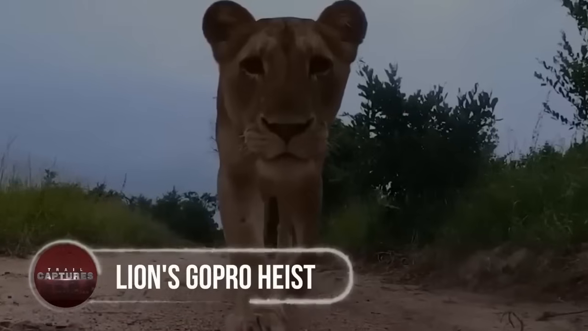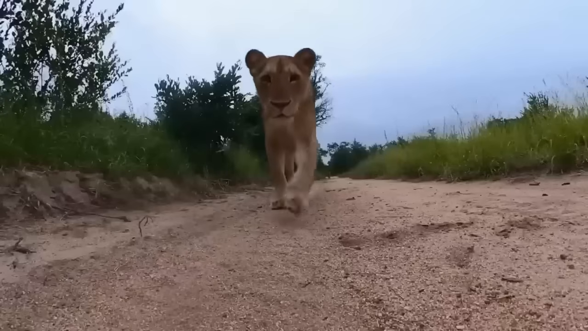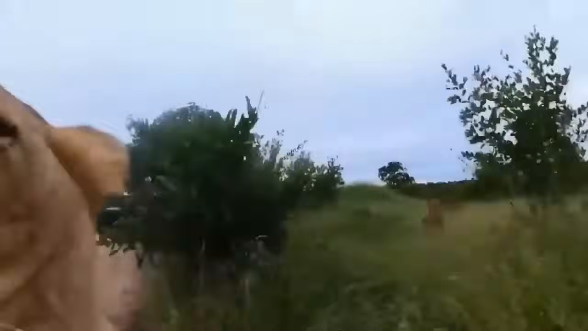Lion's GoPro heist. Not just trail cams, even GoPros can become intriguing targets for wildlife. A curious lioness couldn't resist investigating a GoPro mounted at the back of a Jeep. With a swift grab, she carried it away in her powerful jaws, hoping to make a quick escape. The stolen camera provided a close-up view of her jaws as she chewed on the device, leaving everyone in awe of the unexpected interaction. Bear's curious investigation.